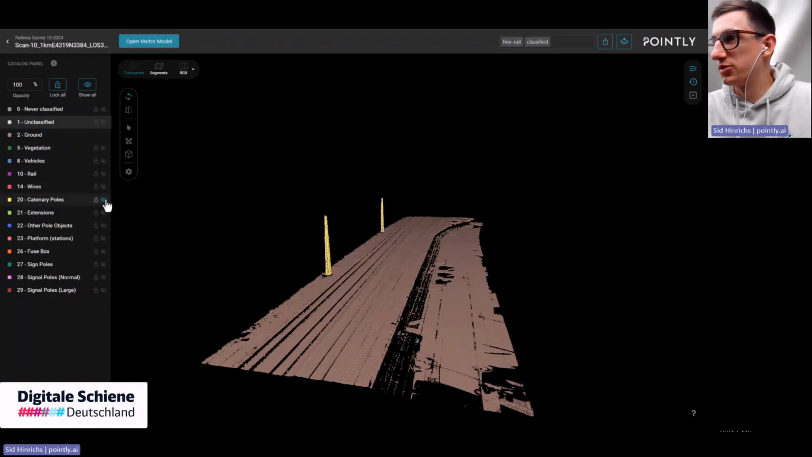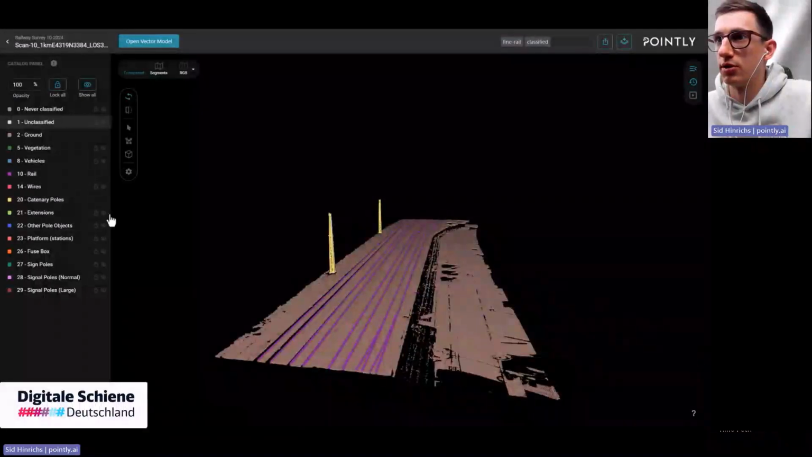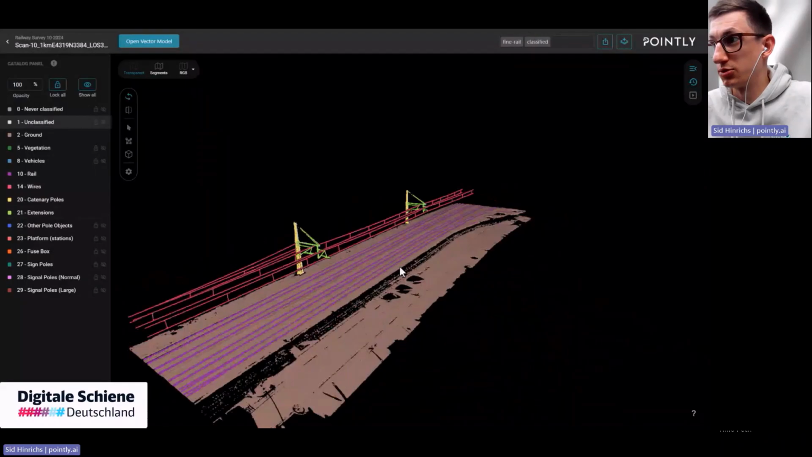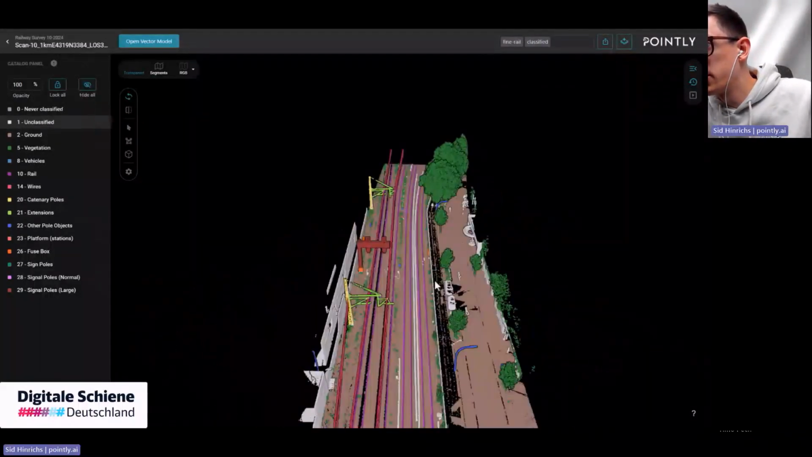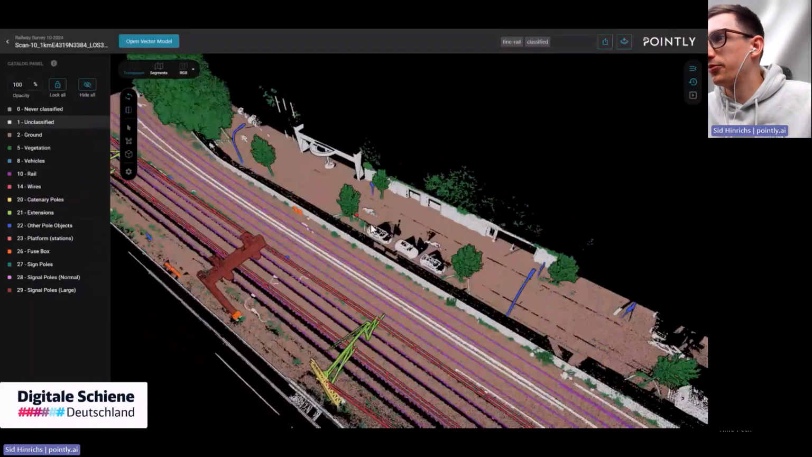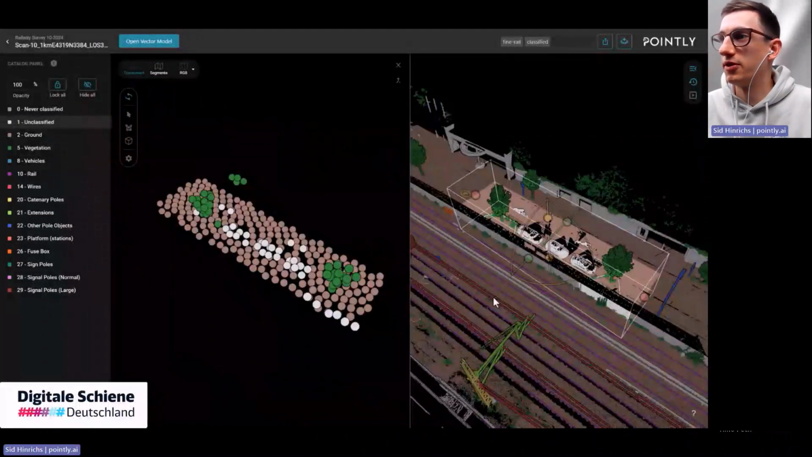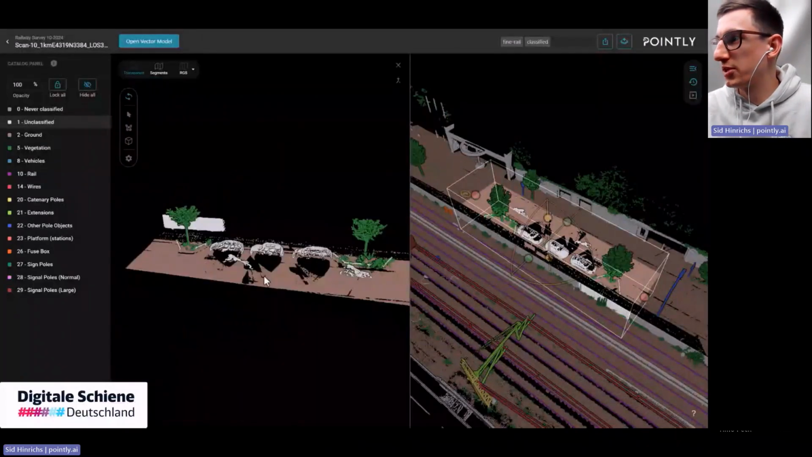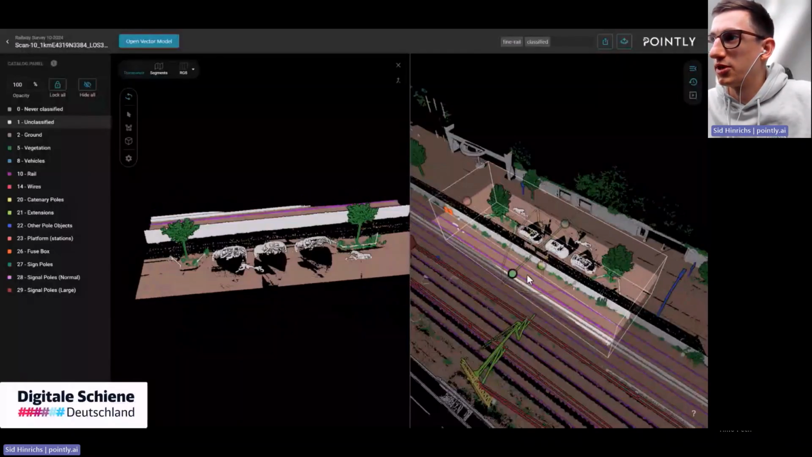And as you can see, we can hide or show each individual class. We can hide the points or show them as we like. And all the white points here are unclassified, so those were not objects of interest in the first iteration. So now I'm doing a subselection to classify the vehicles in here. And as they are previously unclassified, we can now add some further classification manually.